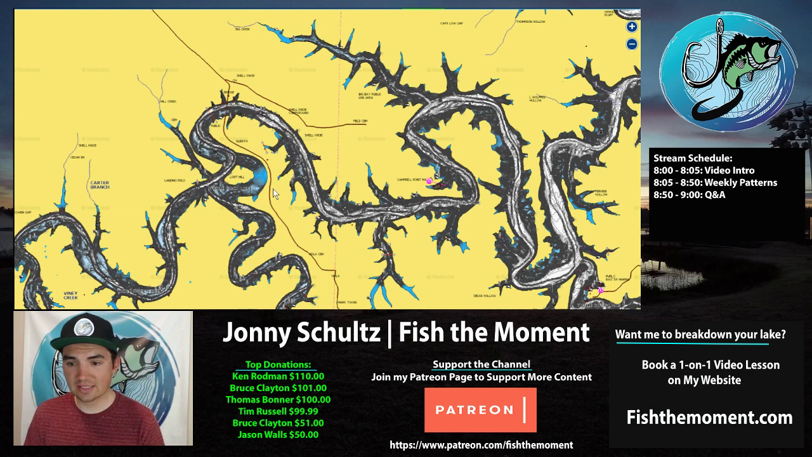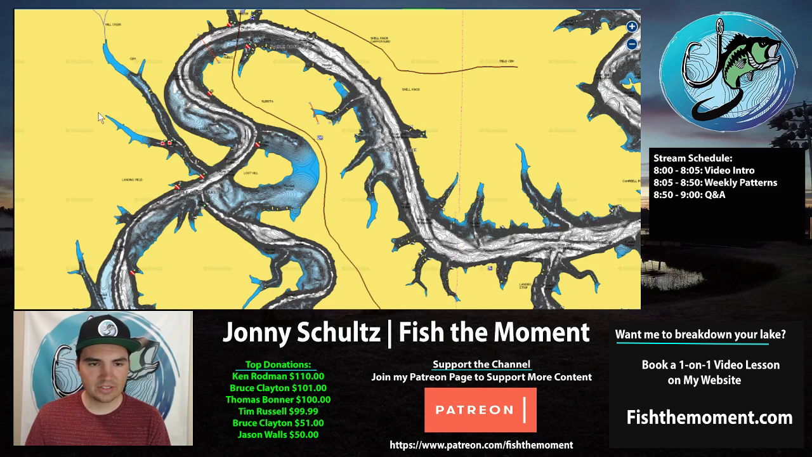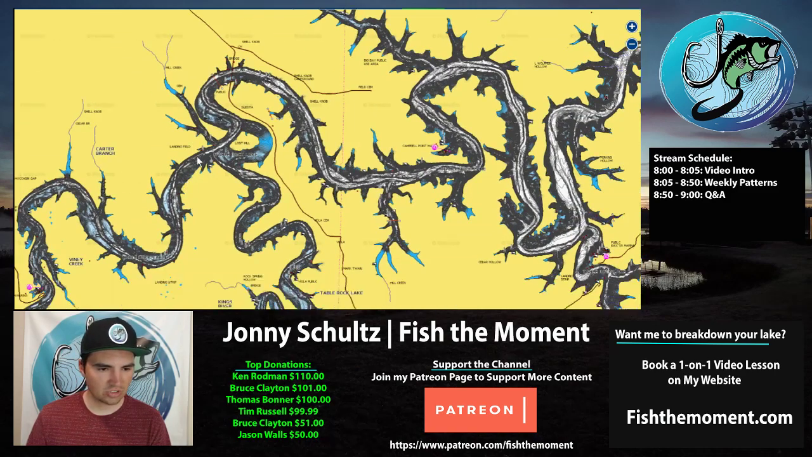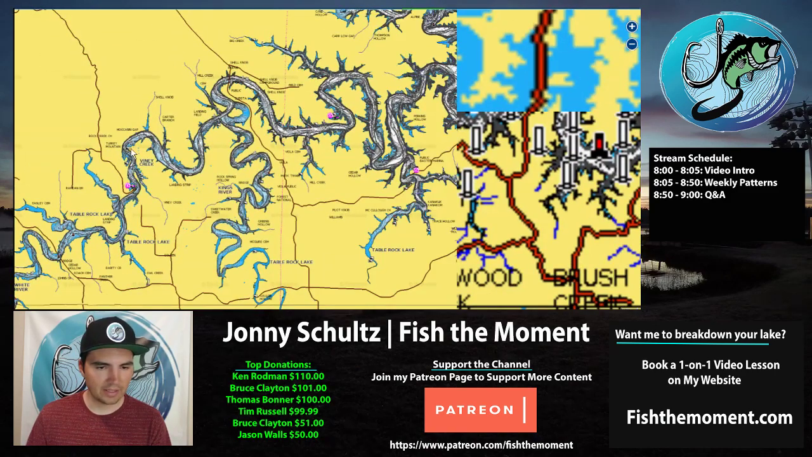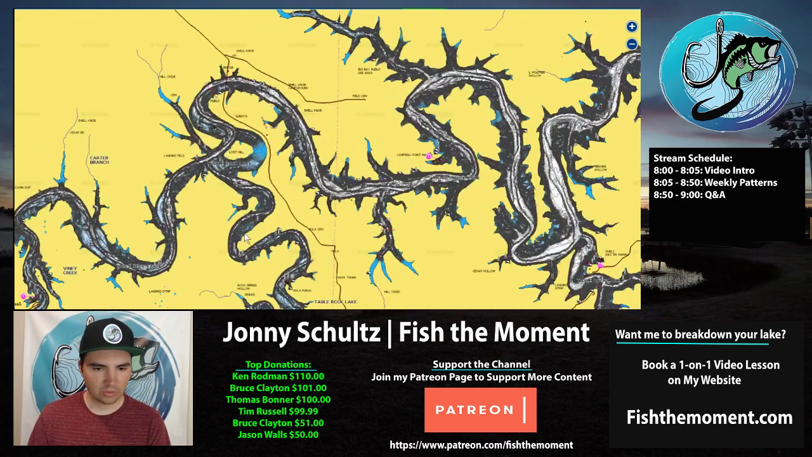But there's some interesting stuff that I want to share with you guys about some of the areas I was fishing. And this is kind of more of the river section. It's called the White River of Table Rock Lake, kind of in this area. It's the Shell Knob area for people who might know about it. And then you have the Kings River down here.